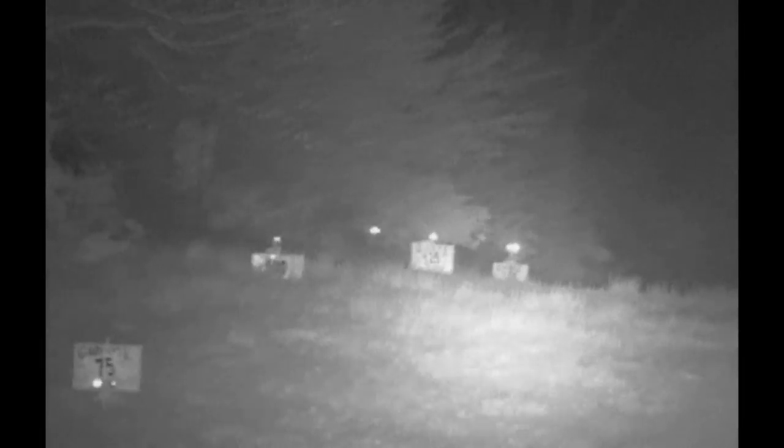Make sure my focus is on, because I want to go on out here to these trees at 300 yards. And we're looking through, look at that bat. Did you guys see that bat flying around? Look at that bat out there. That is cool. Check it out. Two of them. Three of them.